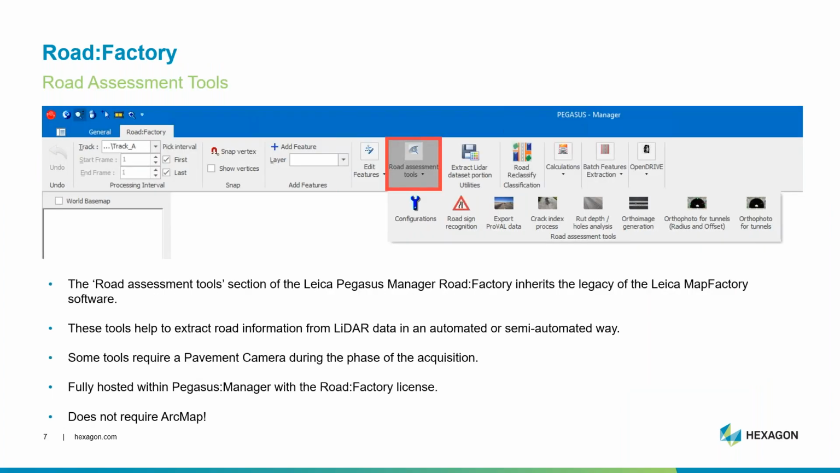So, jumping in, just for starters, we've added road assessment tools to Road Factory. The road assessment tools inherit the legacy of Leica Map Factory software, which was originally available only as an extension for ArcGIS. This tool set will analyze roadway crack indexing, rut depth, and ortho images from LiDAR and imagery. And they're a great complementary tool set used with our dual pavement camera kit for the Pegasus 2 Ultimate.